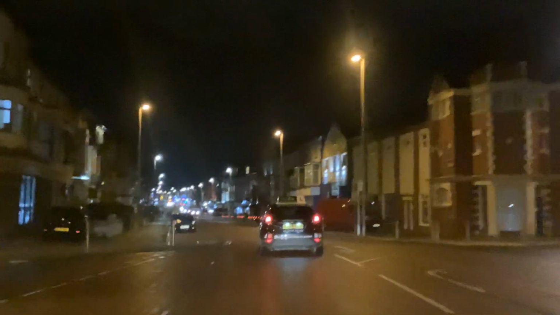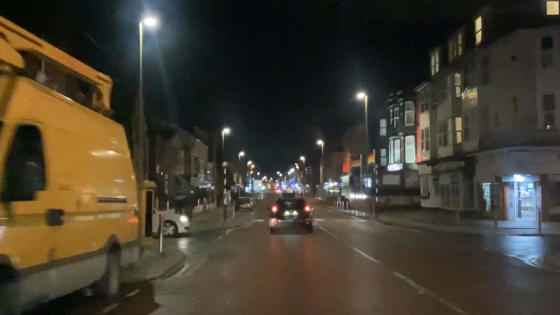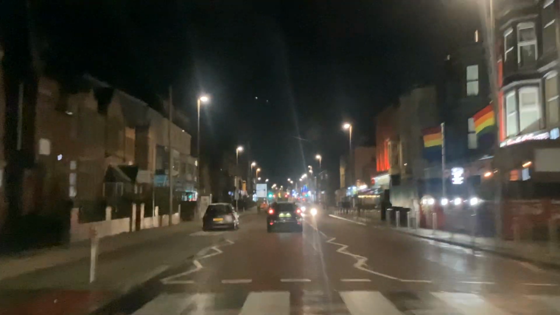So we're just heading along Dixon Road now, and you can tell he's cautious because we're in a 30-mile-an-hour zone and we're doing 20 miles an hour at the moment. But to be fair, that's not too bad an idea, because this area can get quite yobbish and a lot of drunks around here.